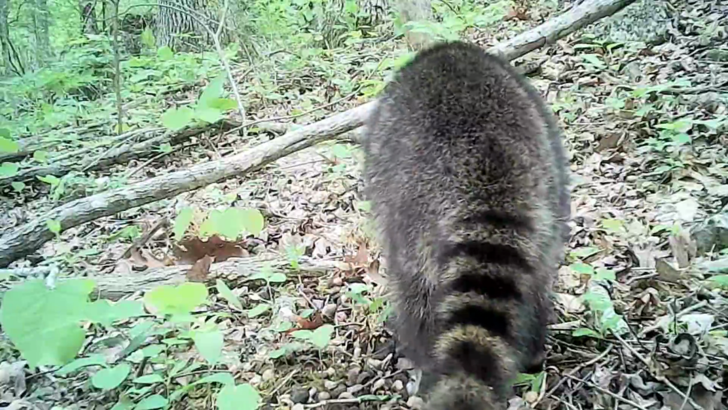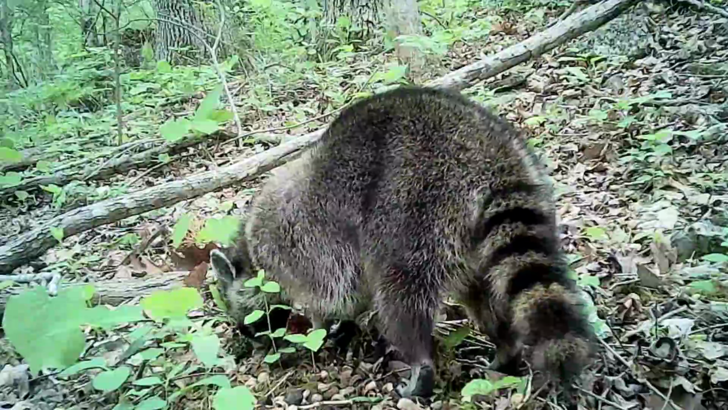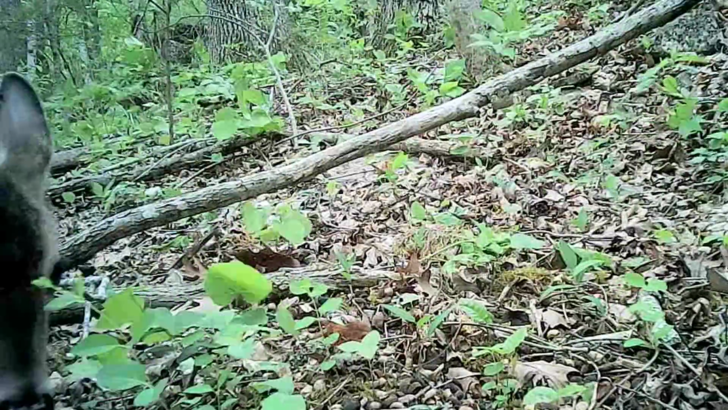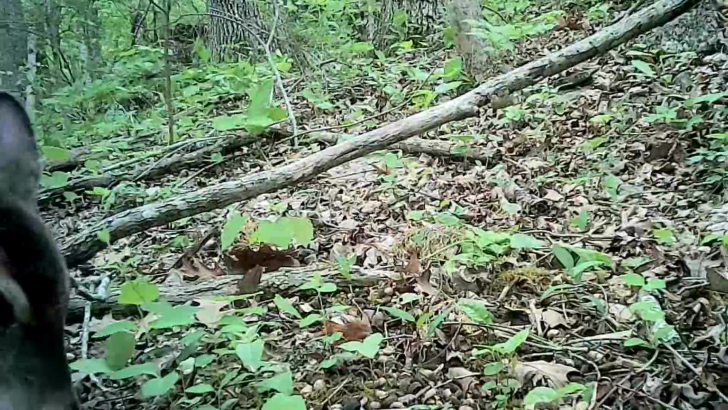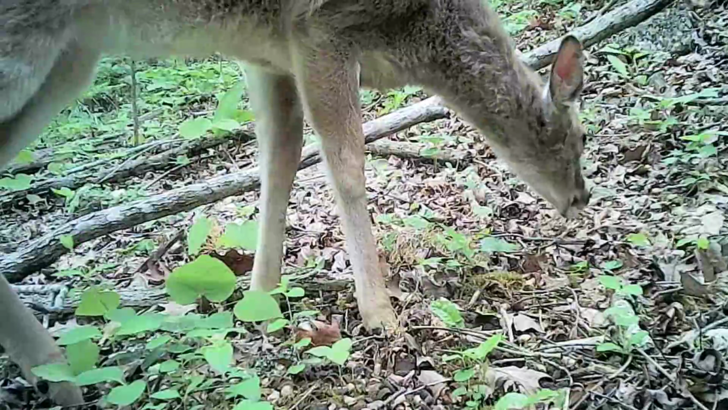I can't believe they steal acorns from last year, last fall. They just keep at it, scratching them up under the leaves. Coon during the day. And these deer still on them too. But they're all about gone. I don't know how they even lasted this long.